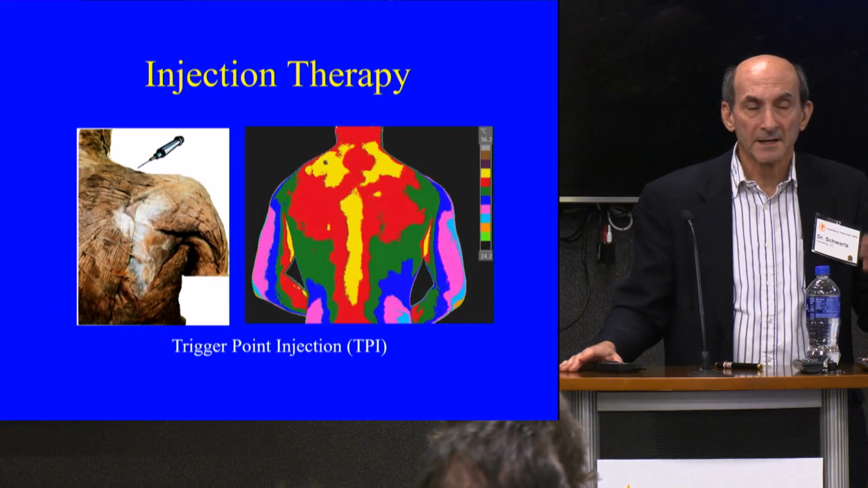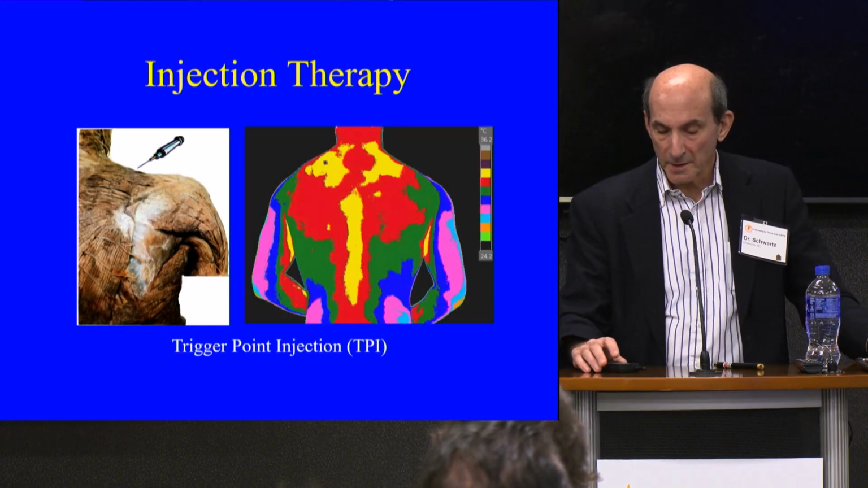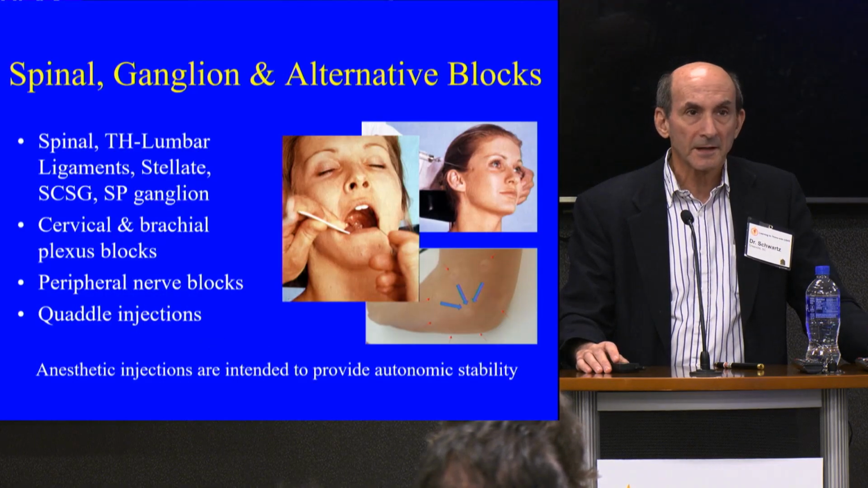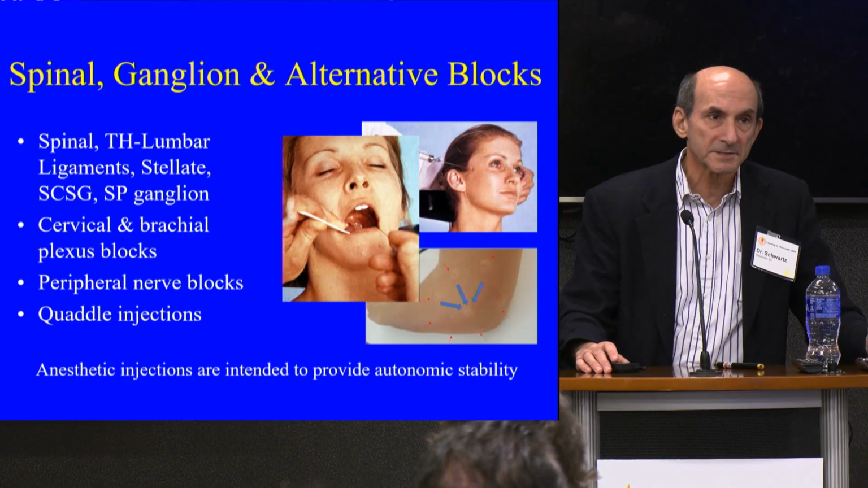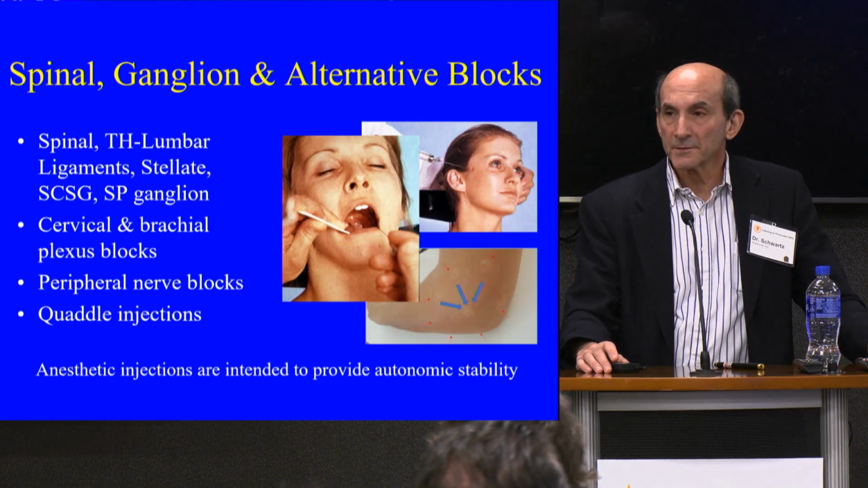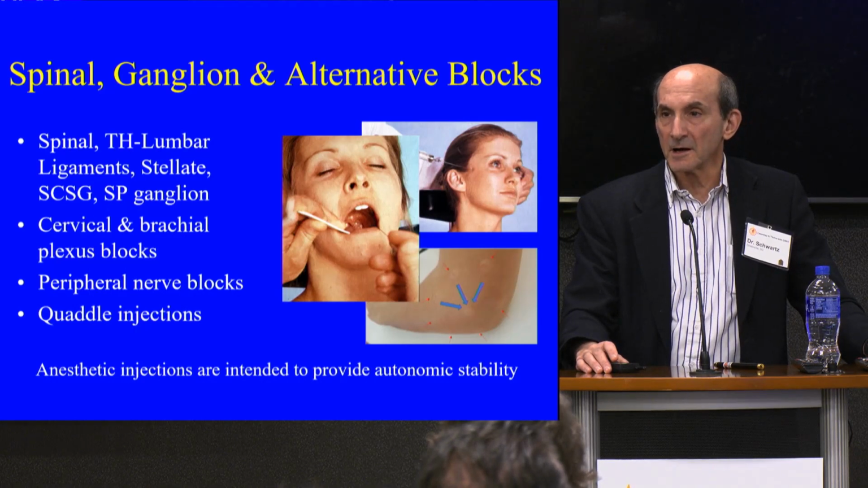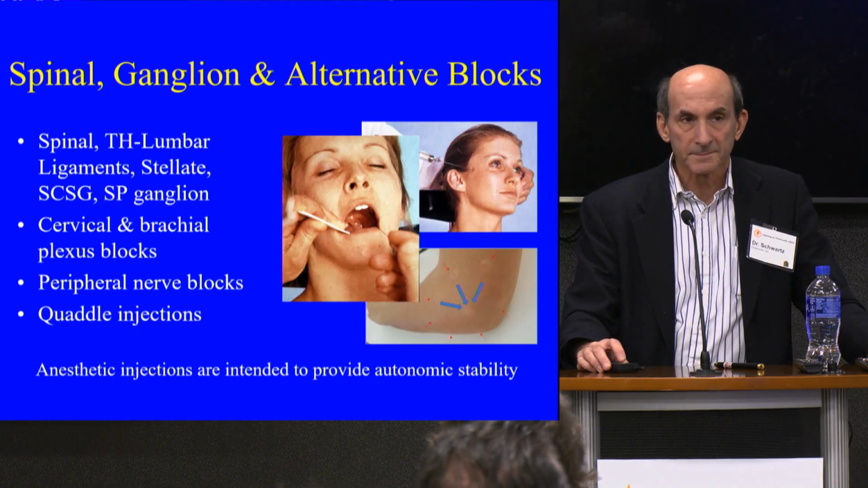It helps decide injection therapy, what kind of injection and where to do the injection. That's for trigger points, superior cervical sympathetic ganglion injections, sphenopalatine ganglion injections, epidurals, brachial plexus blocks, cervical plexus blocks, certain peripheral nerve blocks. The last one is a caudal injection. These are things that all quiet down the autonomic nervous system.